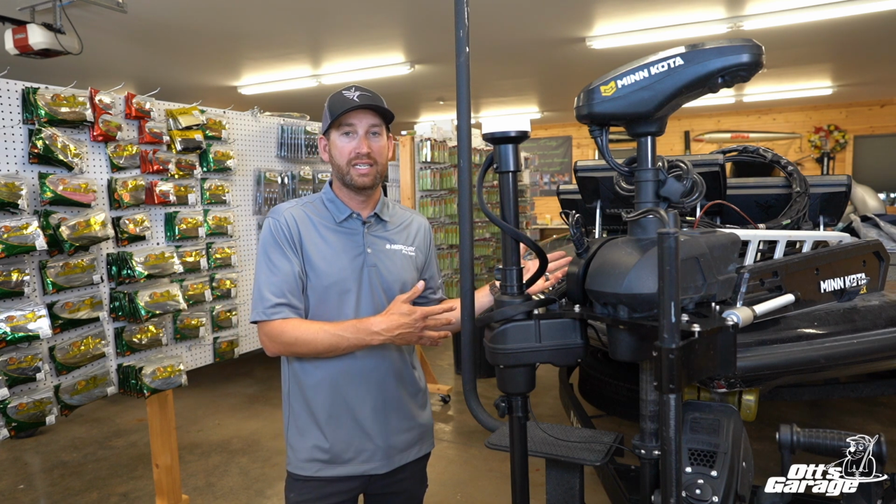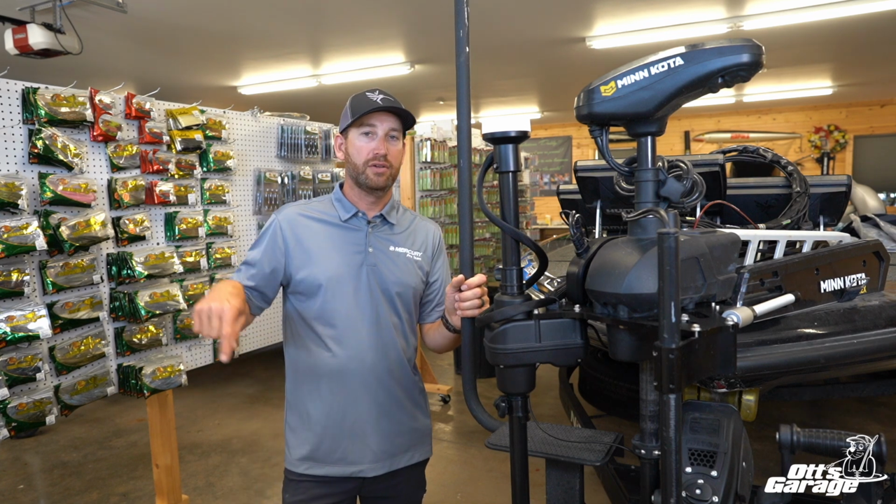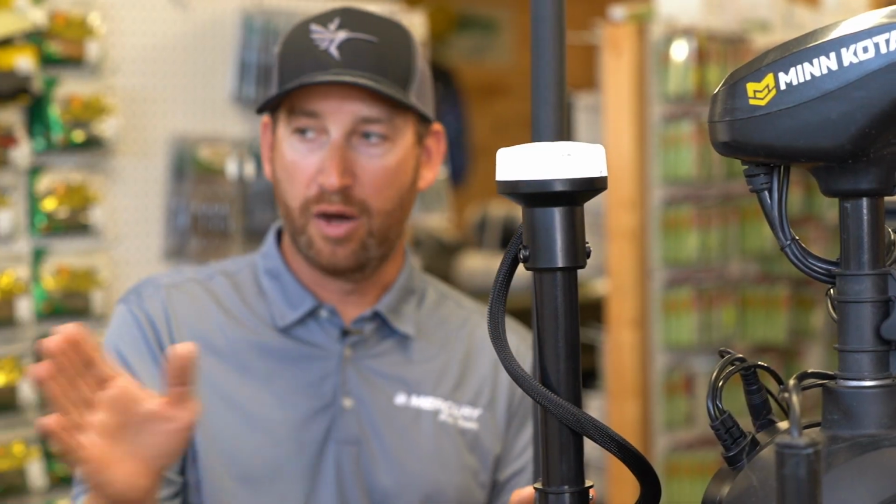So if I've got my range set at 80 feet, as long as I keep the boat within 80 feet, I can literally fish a donut around that. I can fish 360 degrees around that stump. And this is always going to keep my Mega Live pointed and locked in on that particular target.